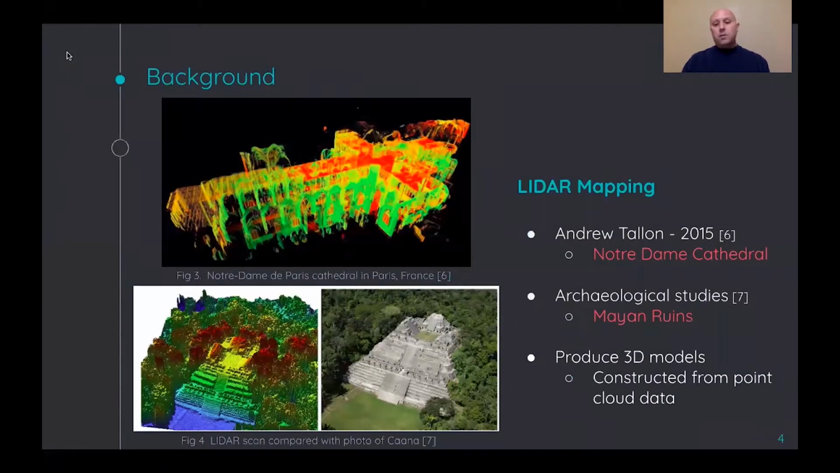As a background to what LiDAR mapping does, or some of the applications used in the marketplace, Andrew Tallon, a professor at Vassar College, in 2015 took a 3D laser scanner, this LiDAR type device, and scanned and mapped the entire Notre Dame Cathedral.